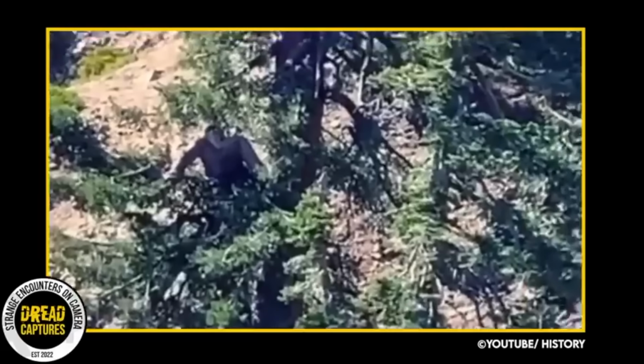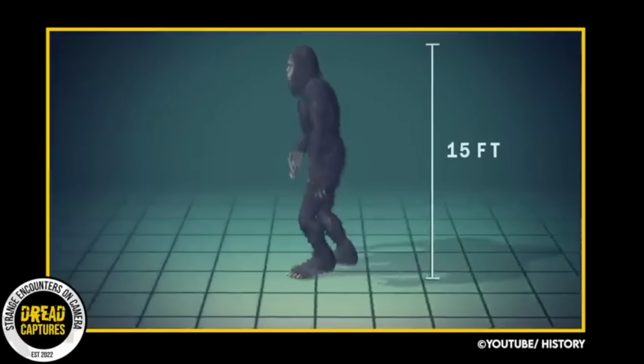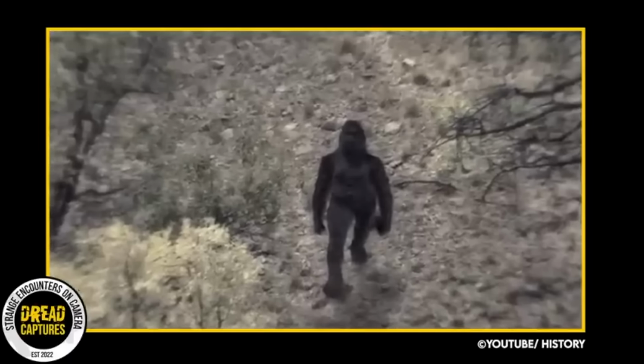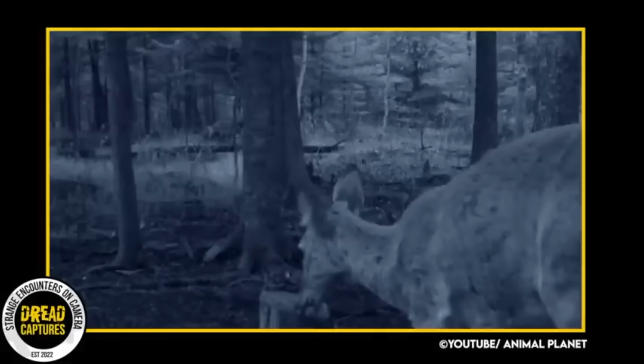Bigfoot, also known as Sasquatch, is considered to be the most popular and well-known cryptid. Bigfoot is often described as a large, ape-like creature that is said to inhabit forests, mainly in the Pacific Northwest region of North America. He is said to be bipedal, standing at around 7 to 10 feet tall and weighing around 500 to 1,000 pounds.